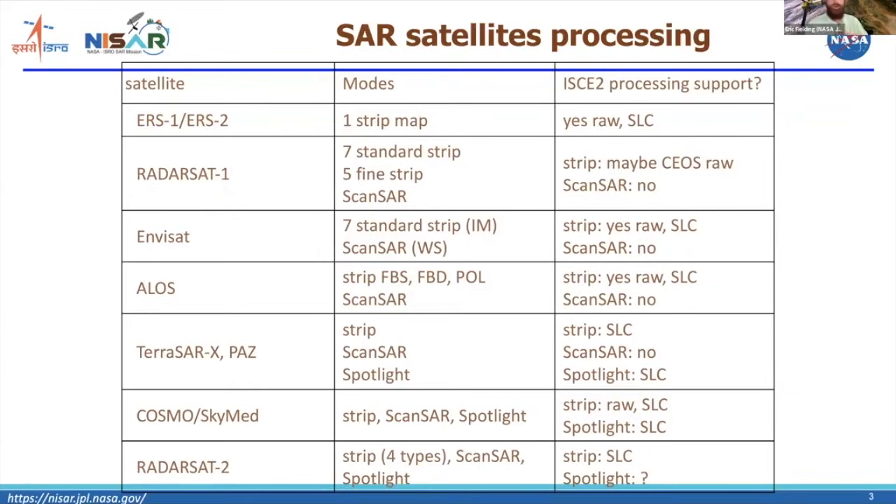And similarly for Cosmo-SkyMed, you can process the SLCs from strip map and raw, and in some cases people got raw data for the strip map that's also processable with ISCE2, but not the ScanSAR data.